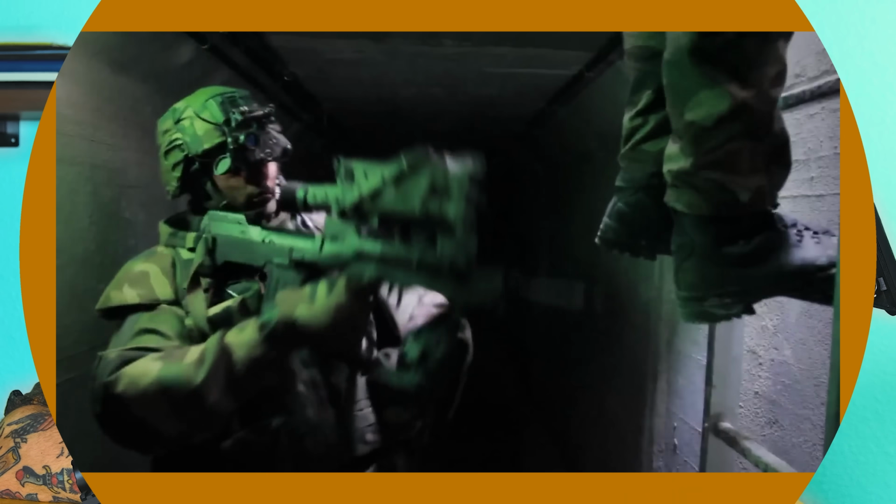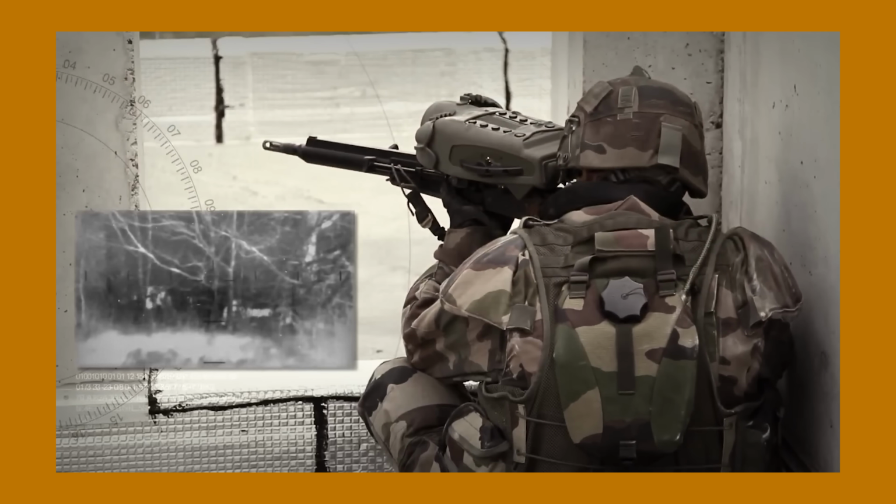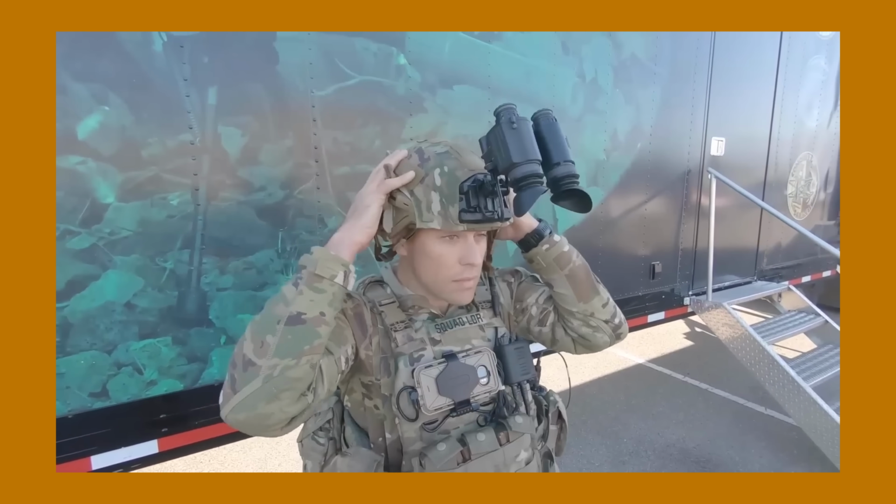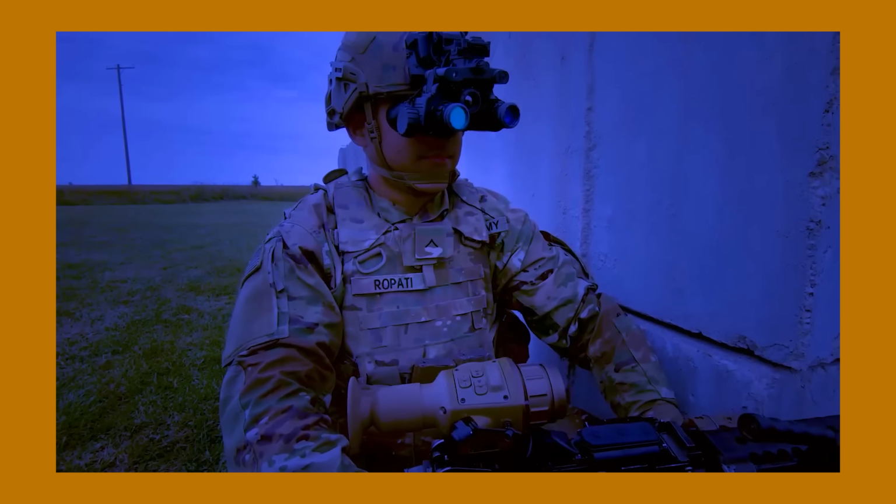Handheld ones have existed for a while, but up to and including the last couple of decades, they've been big, bulky, and heavy, to the point where a lot of troops just don't even bother with the hassle. But now we have thermal clip-ons, PSQ-20s, and ENVGs that can do all the thermal stuff we want with minimal headaches. Metaphorical headaches. Wearing these things on my neck still gave me a headache.